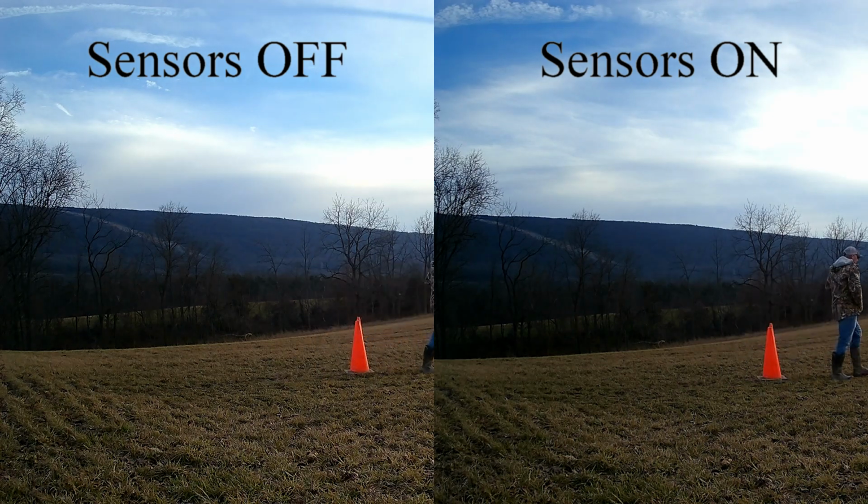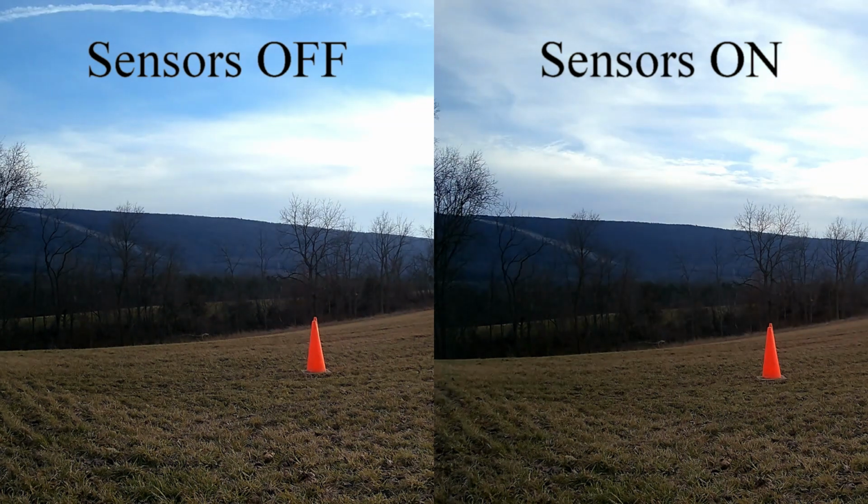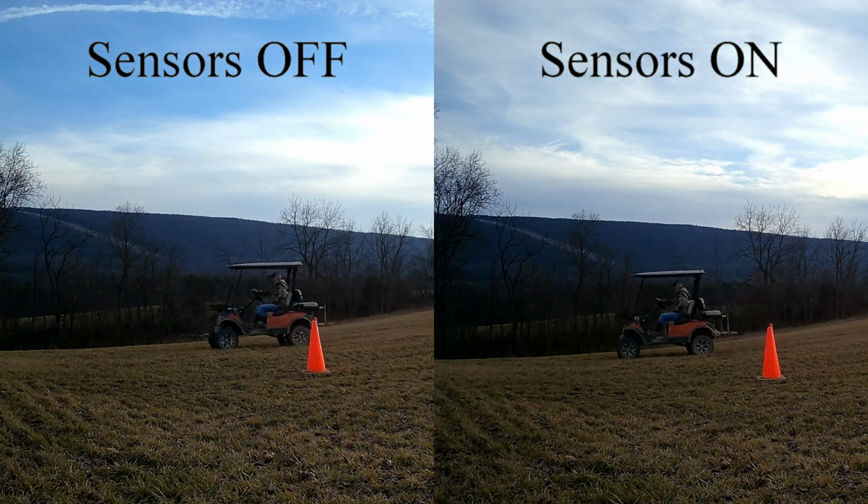I tried that also. I put the camera on video mode with the side sensors turned off, walked in front of the camera, drove in front of the camera, then turned the sensors on and repeated the test. And the results on video mode were the same as photo mode. I could not tell any difference in the trigger speed when the camera would detect and start taking a video, whether the sensors were turned on or they were turned off.